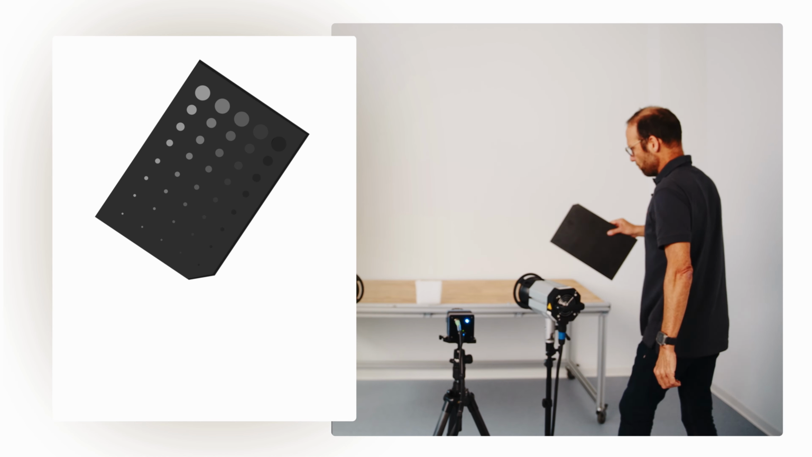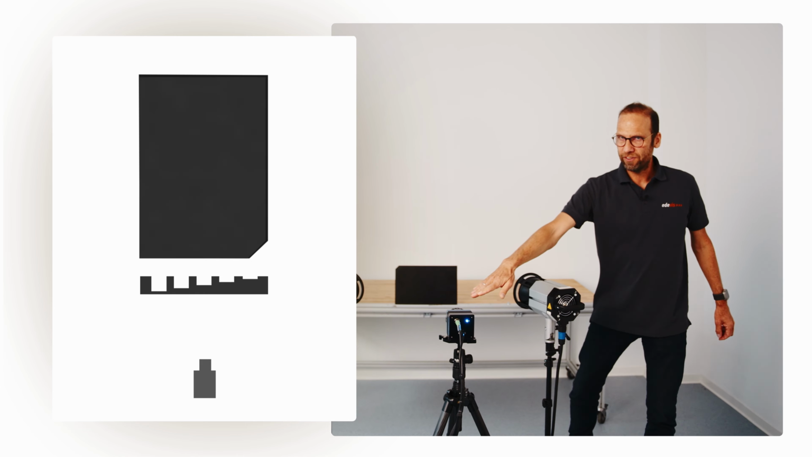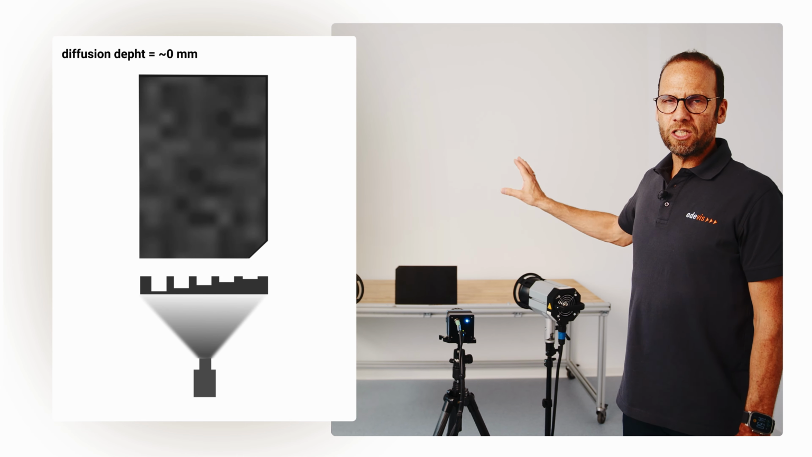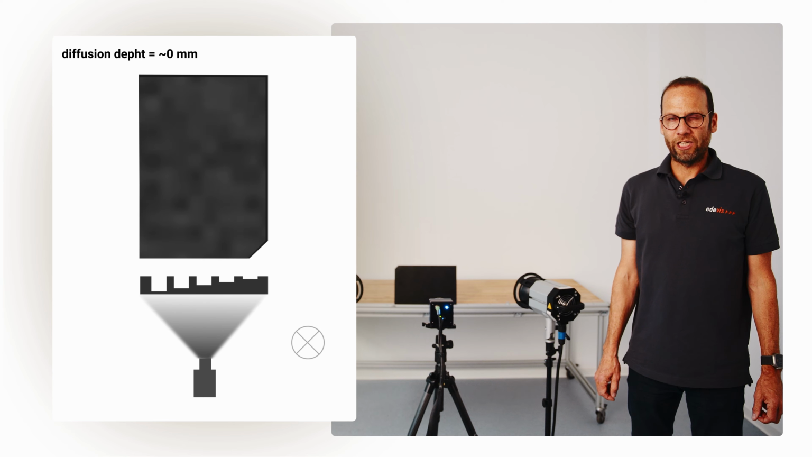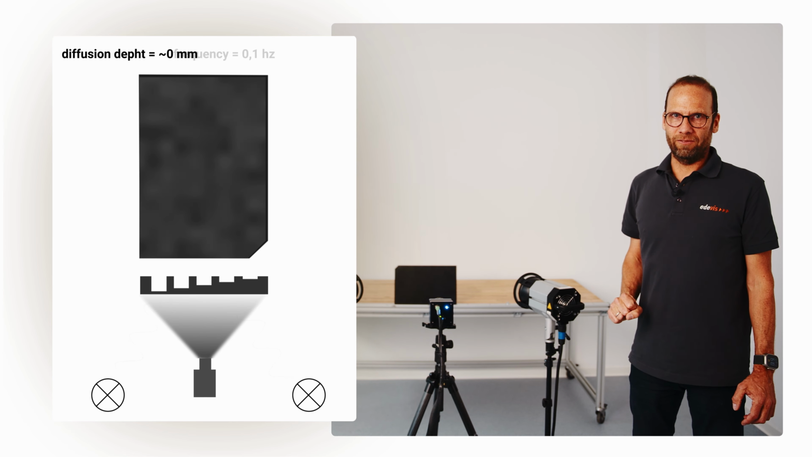How to reveal these flaws in the material? If we just use the infrared camera and measure the surface temperature, we would not see inside. We just would see the same as with our bare eyes. What we do is an intensity modulation to produce a modulated heat wave into the material.